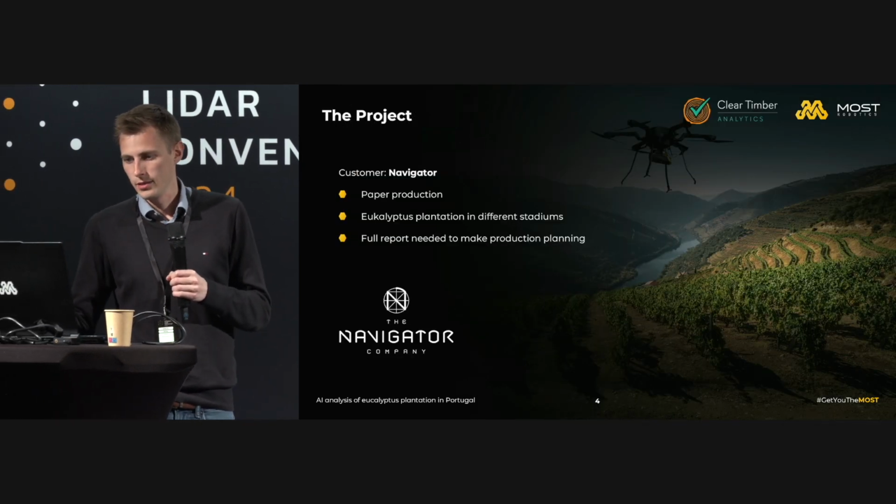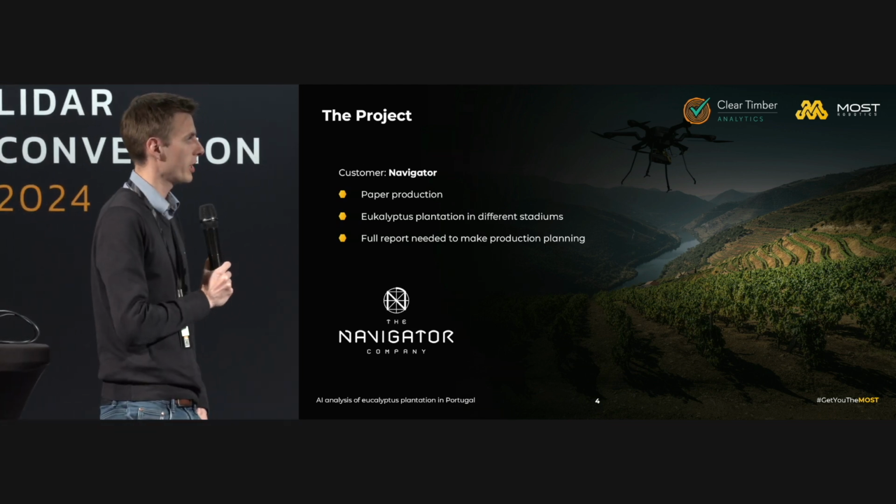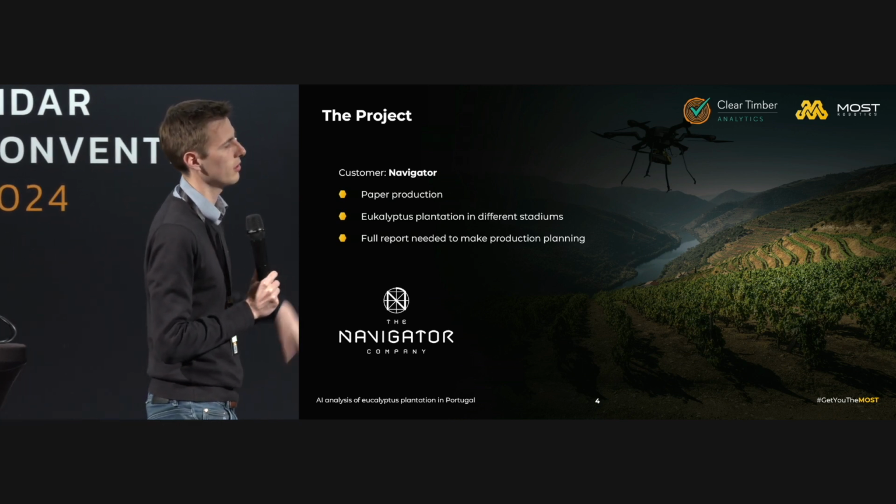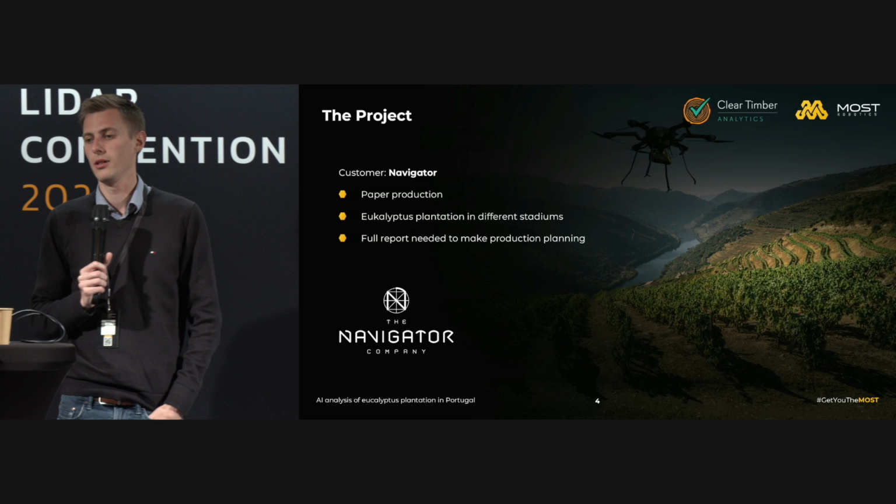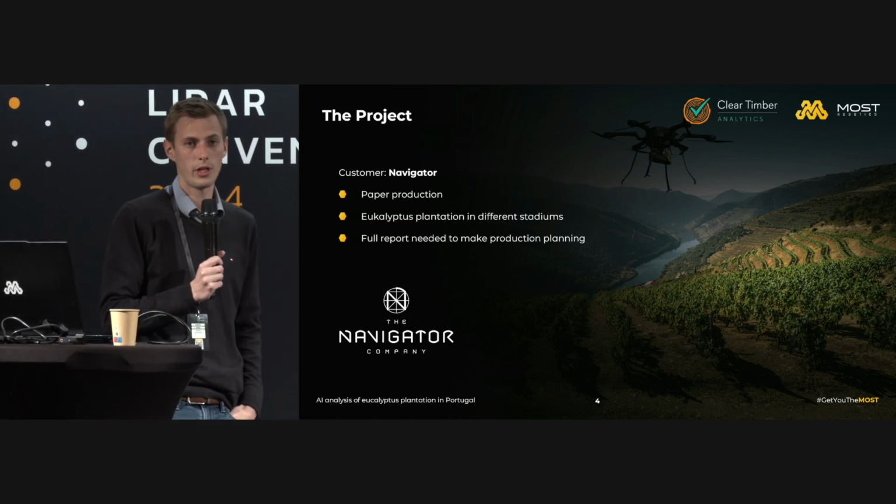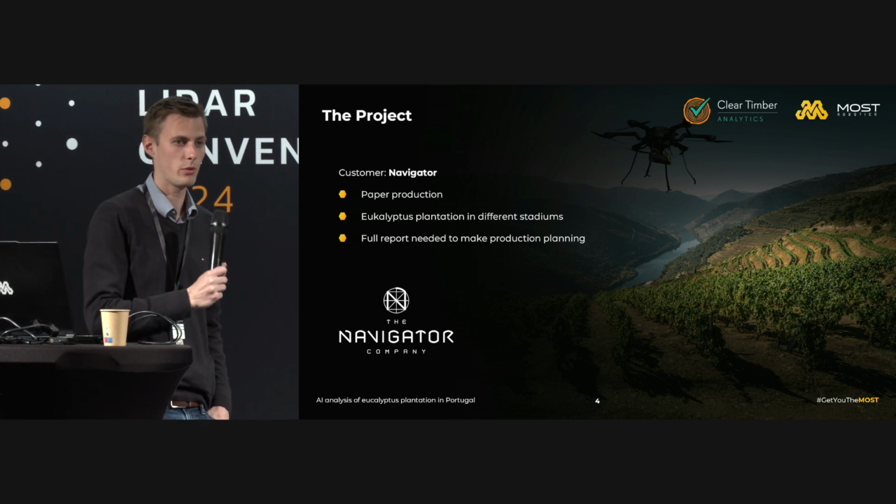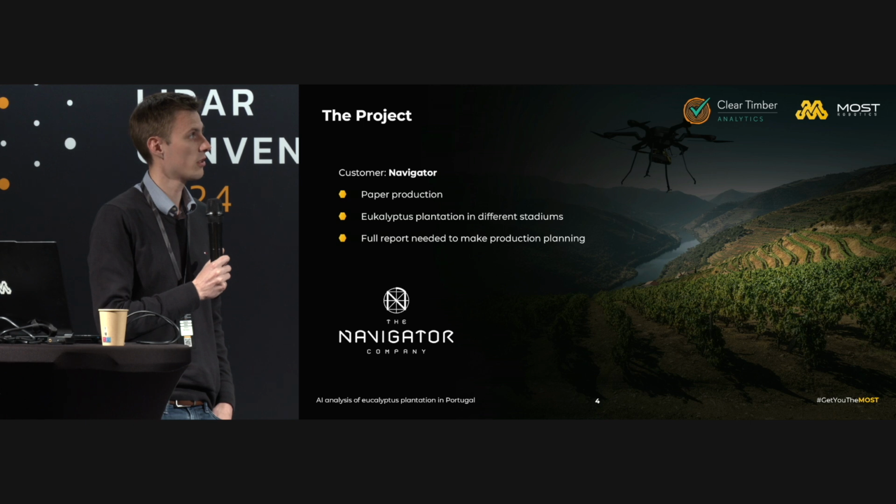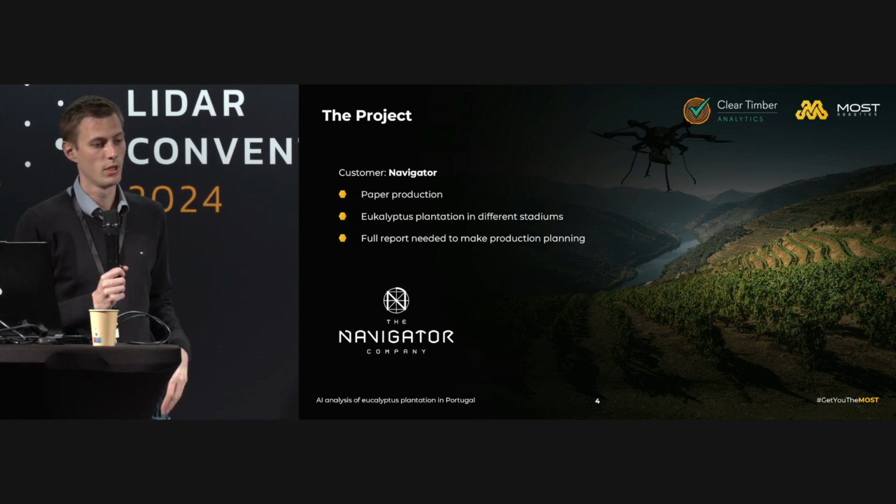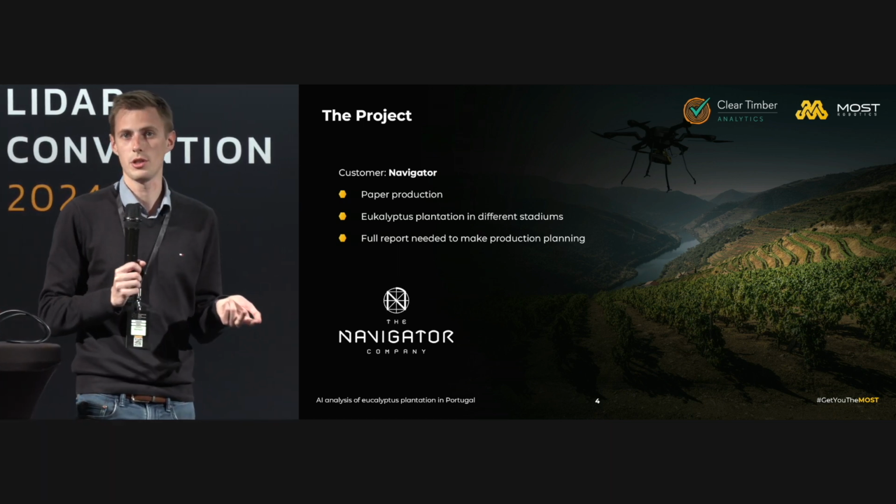So let's start with the project. We got the request from CLE Timber, which is our partner for forest inspection. In the very beginning, we also used the VX20-300 of the German Railroad Authority and the point clouds from this research project to start training an AI to give us feedback about the location of tree trunks, the diameter, the crown diameter, and so on.